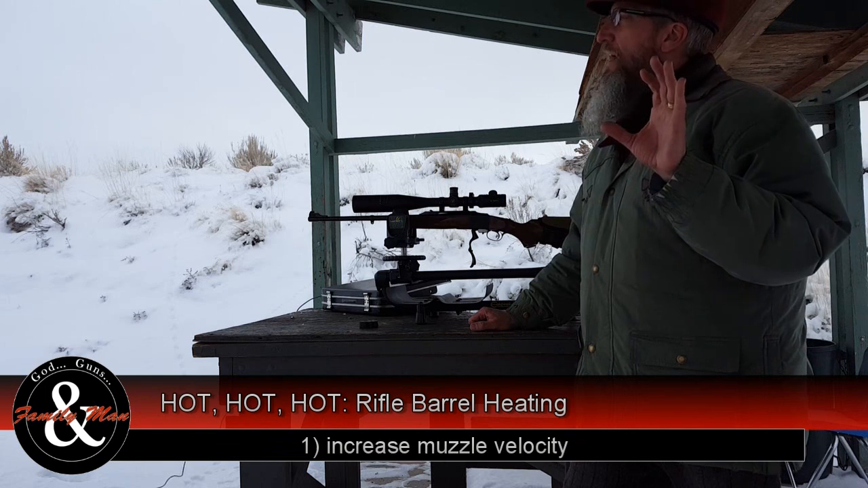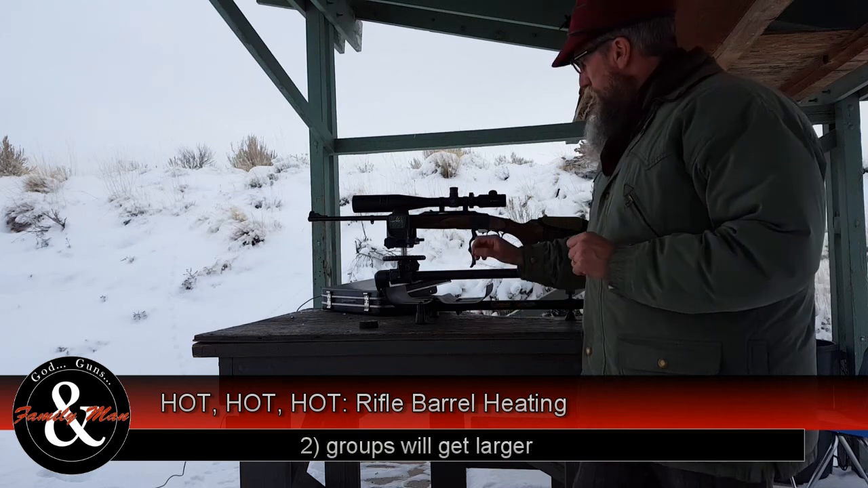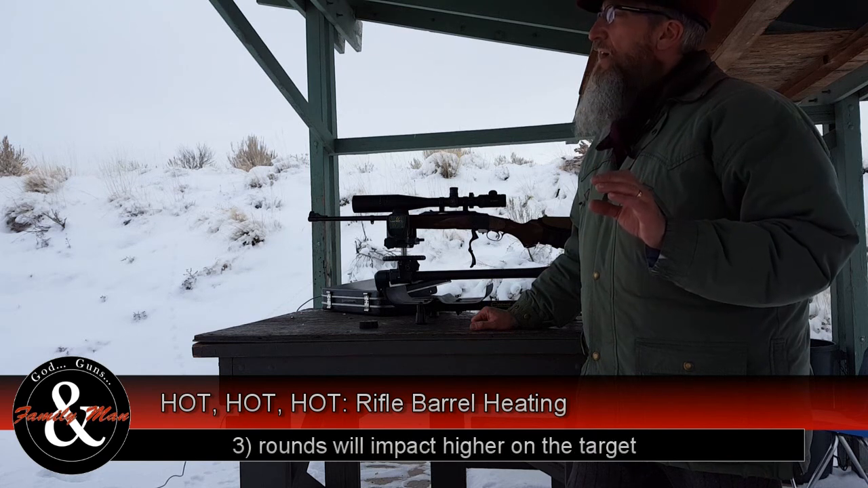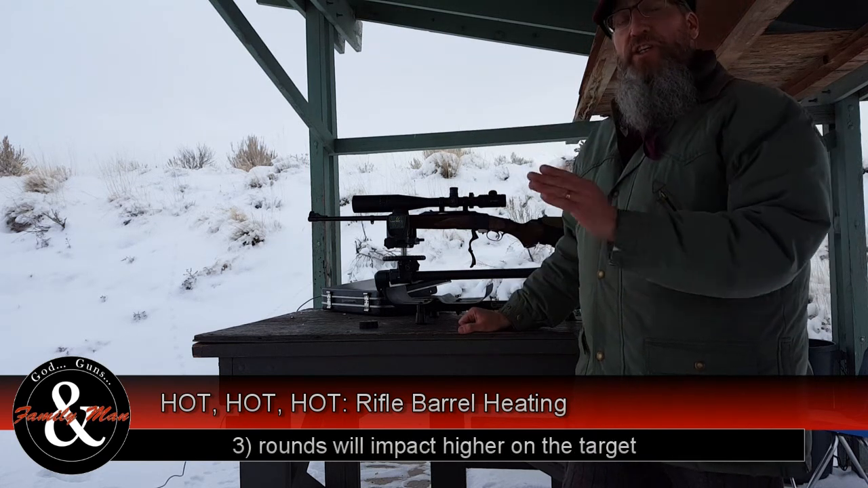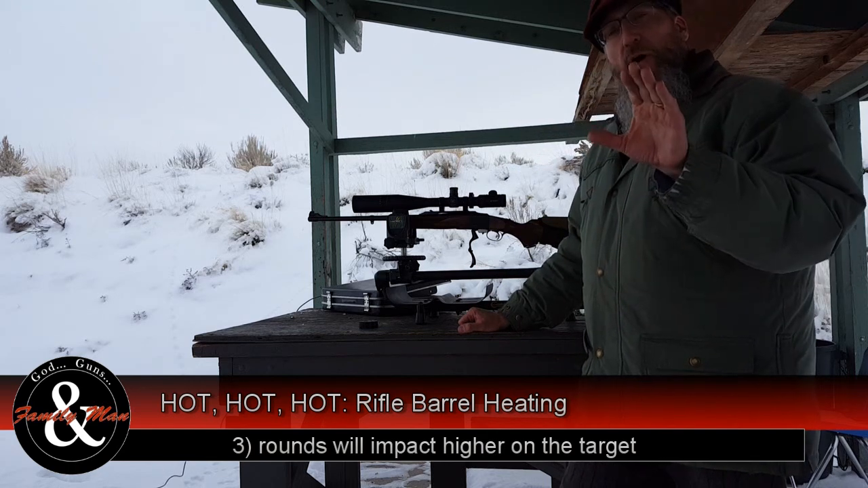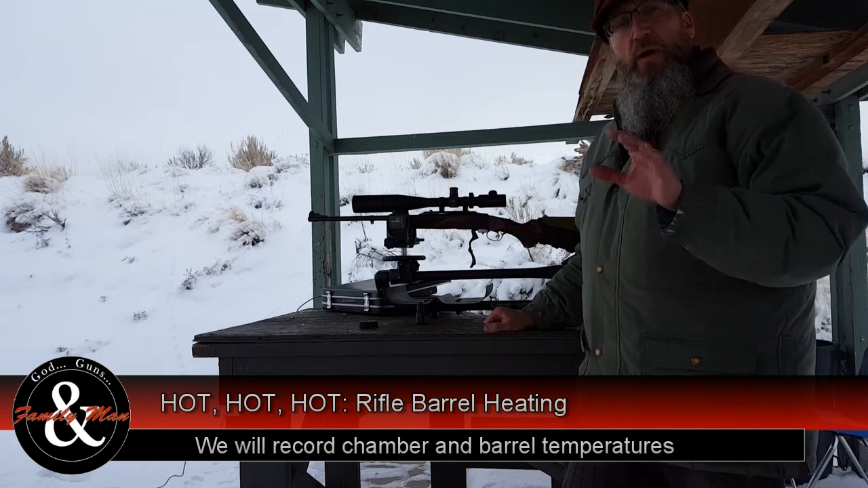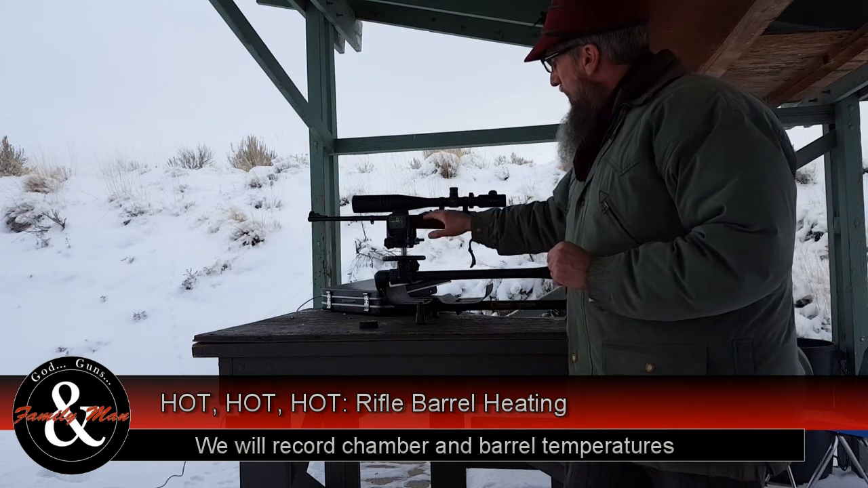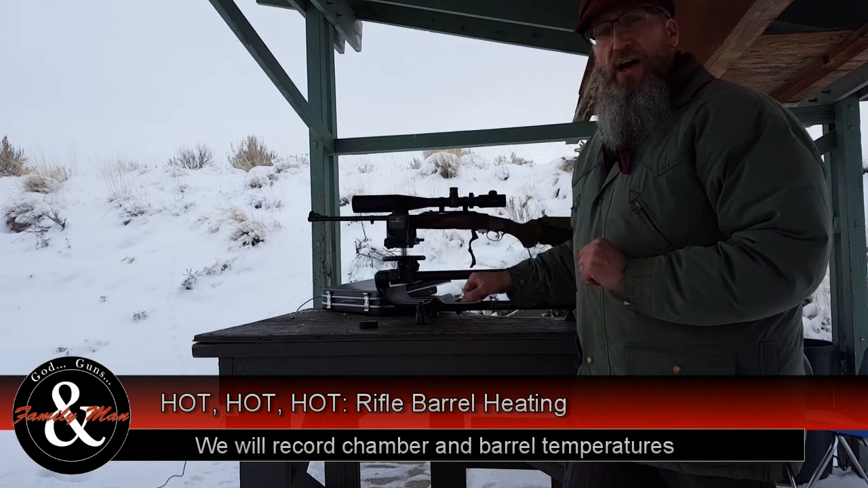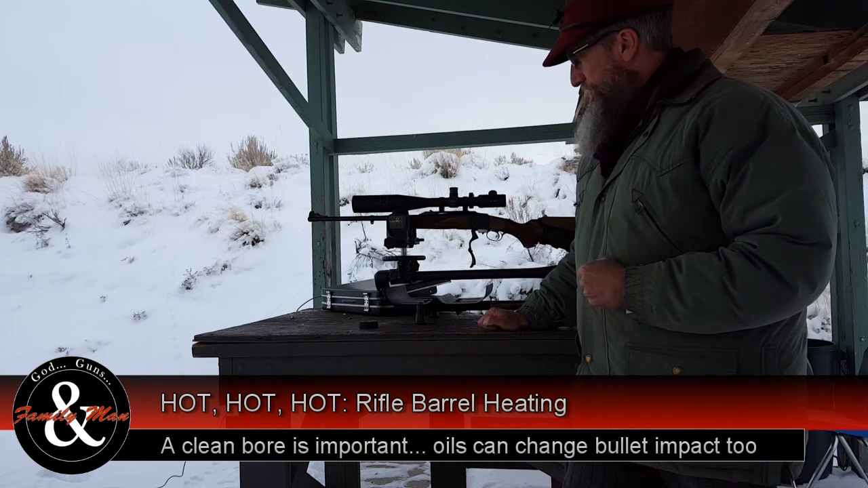So I've set up quite a bunch of instrumentation here. We have our FLIR Model 33 chronograph set over to the side, where I can read the velocities on each shot. Got a 100-yard target downrange with a camera on it, so I can watch each bullet impact. I'm also going to be measuring chamber temperatures and barrel temperatures, using a FLIR One system to watch barrel heating. Right now this is an absolutely cold barrel. I ran a few patches down the bore to make sure we're absolutely clean of oils and solvents.